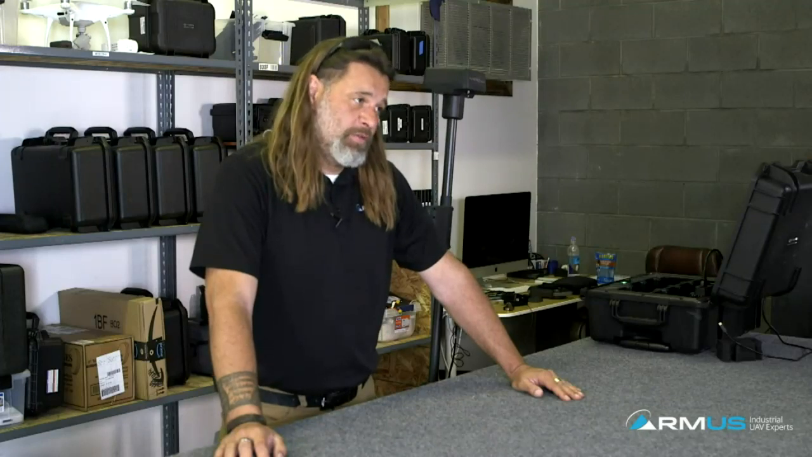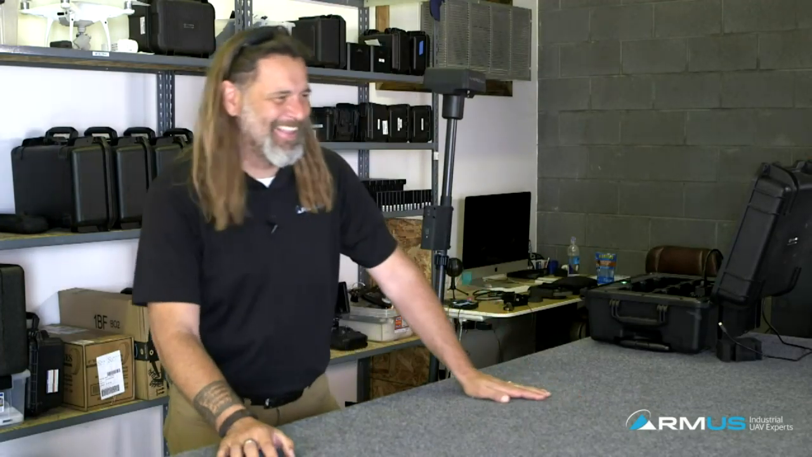Gotcha. Here we got another one. Would Smart Track work better in thermal? Ooh. That's definitely a John McBride question. Smart Track does not work with thermal at all on this setup. So there is no smart tracking.